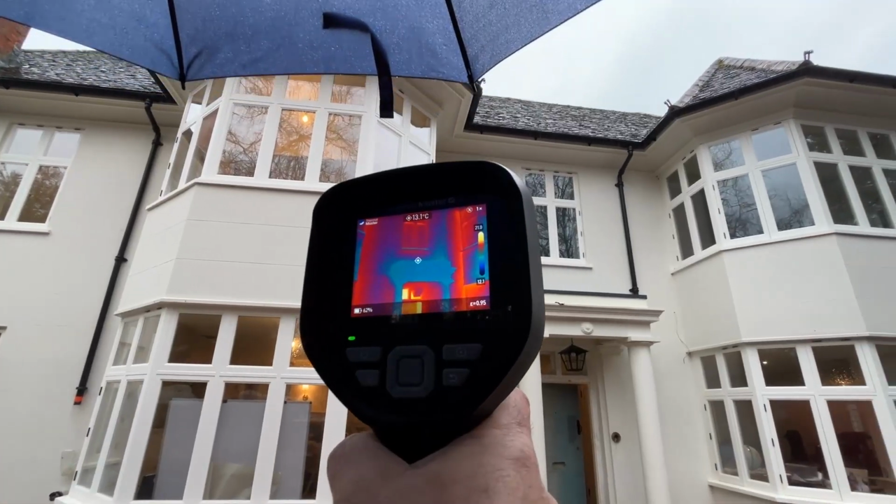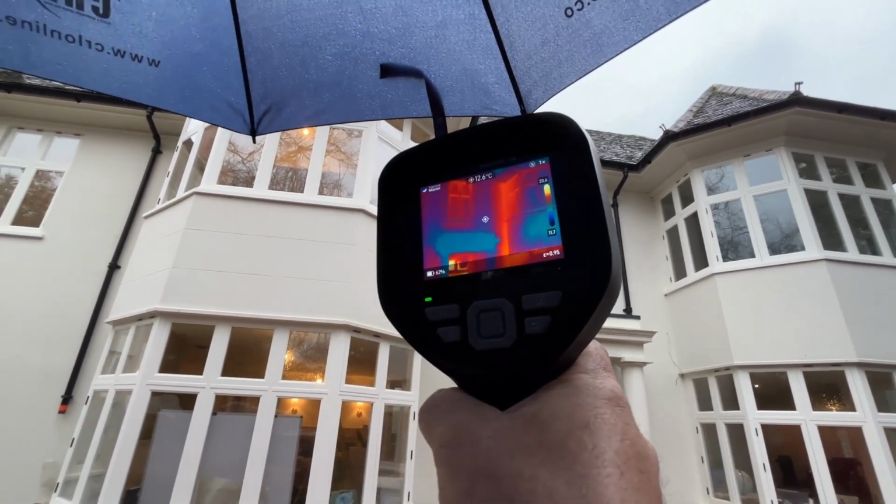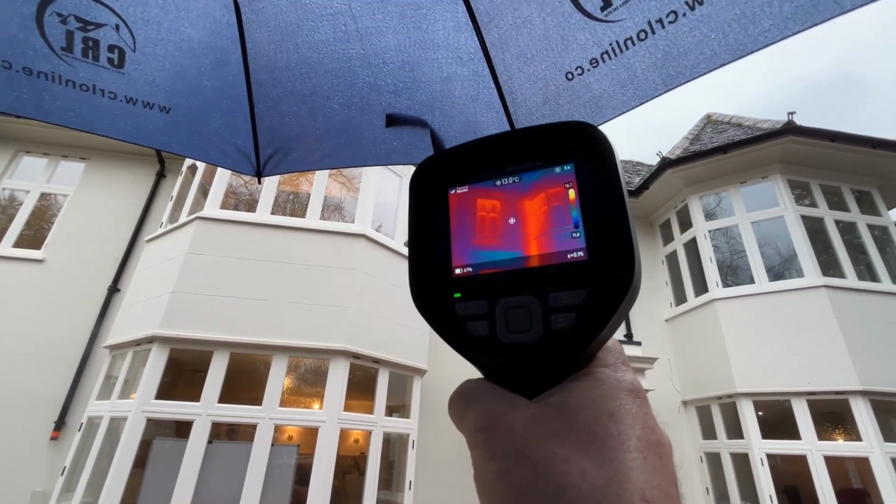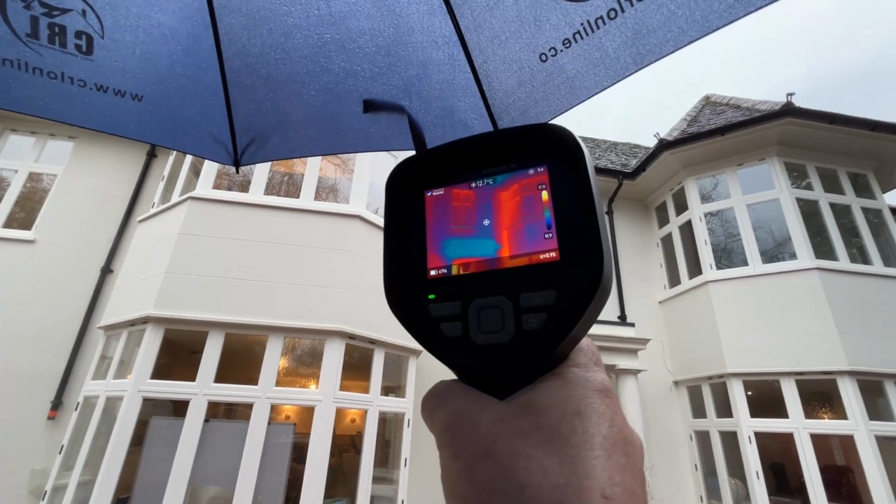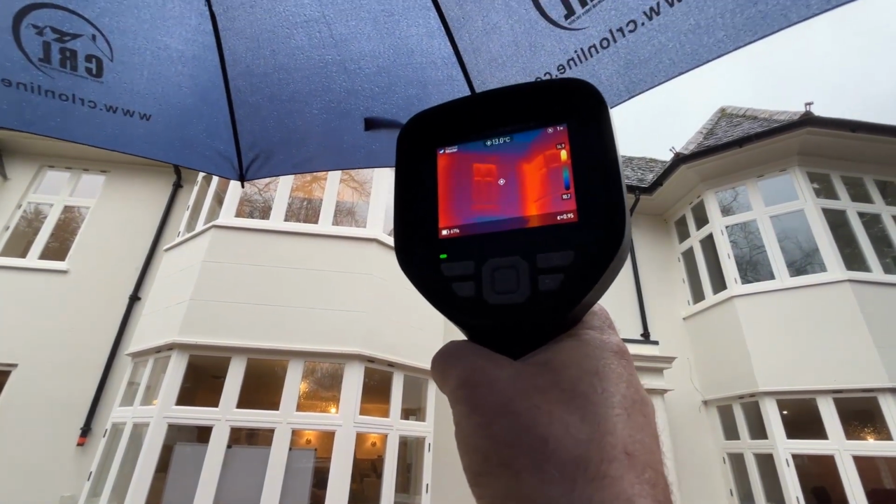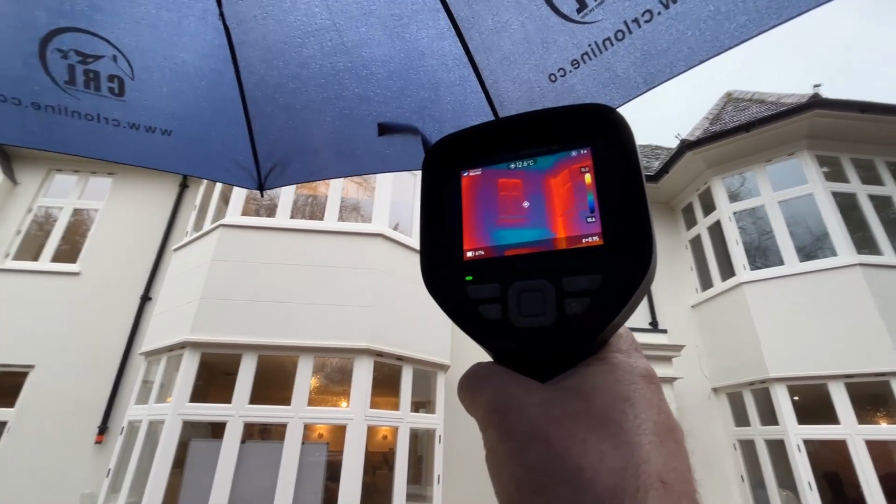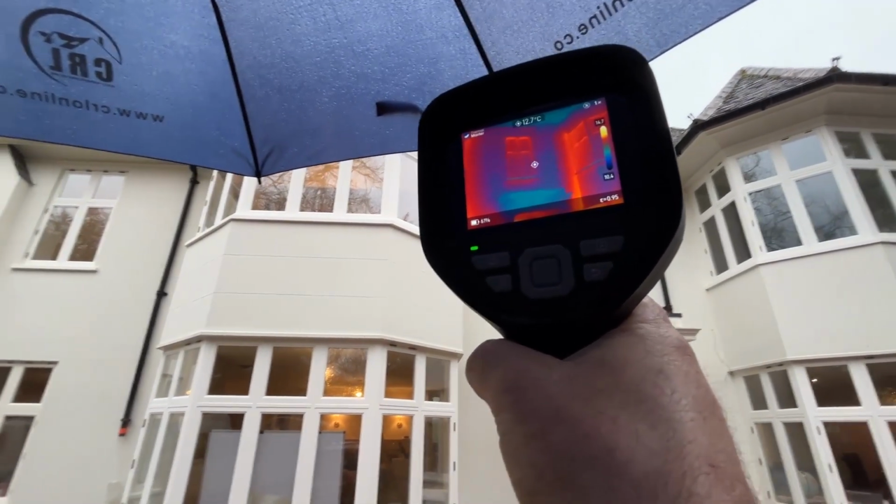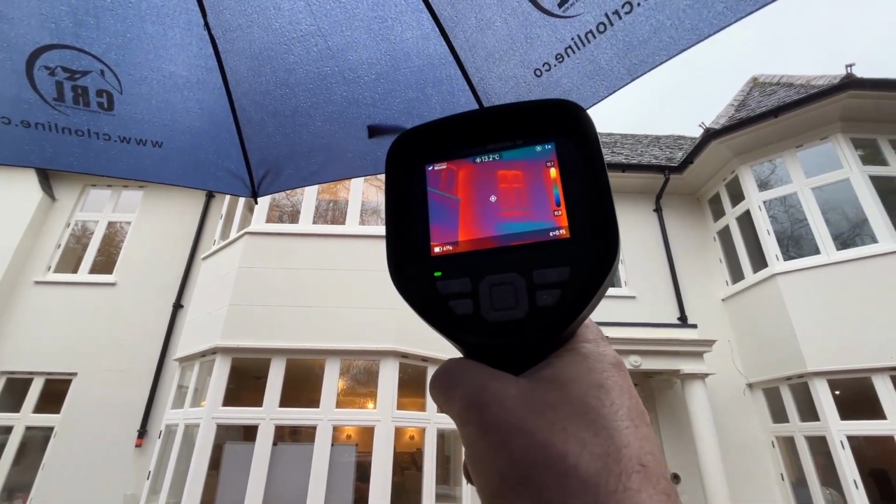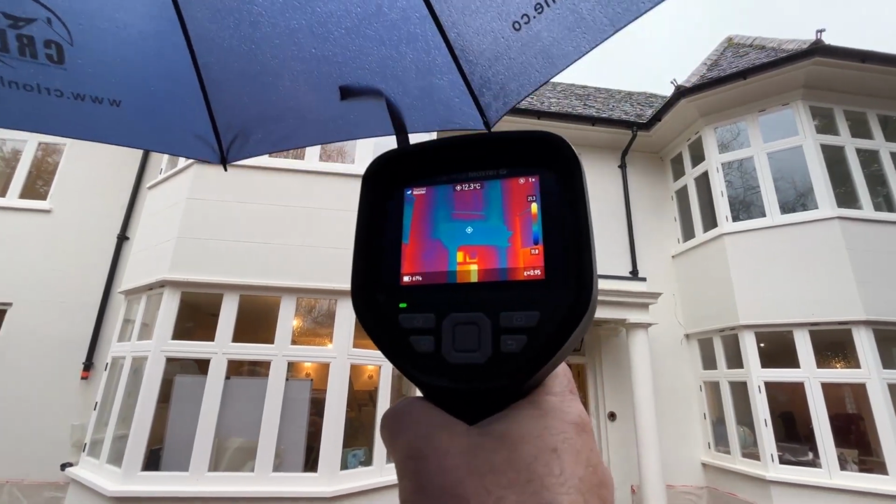You can certainly see the blue areas there. You can see the heat coming out of the windows. All the blue areas are cold, all the red areas are hot. 8 degrees out here today, 9 degrees, 11 even. Compared to a window, which is a high-end A+ rated window, you can see for the solid wall construction the walls are pretty good. The insulation is massively different to what it was before.